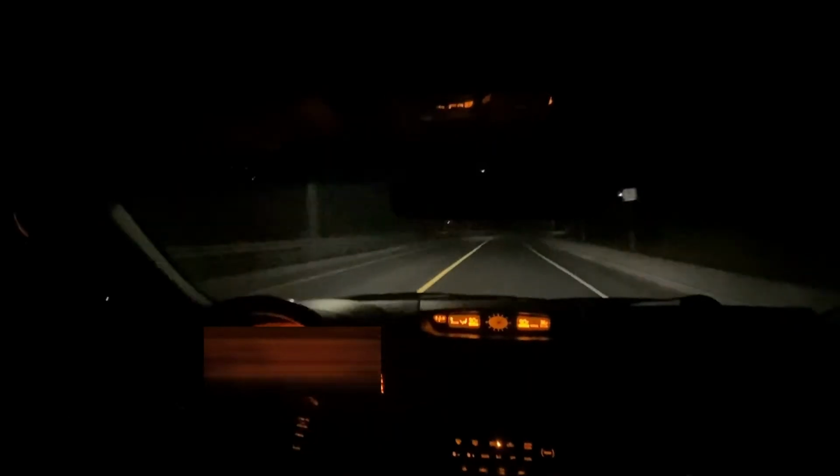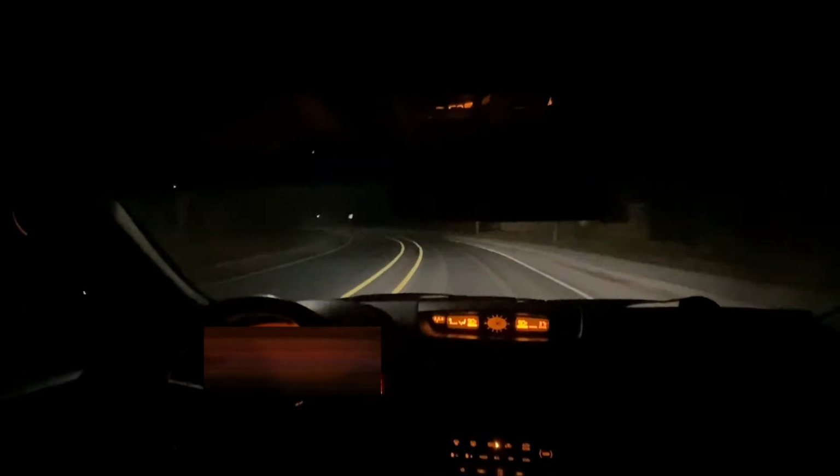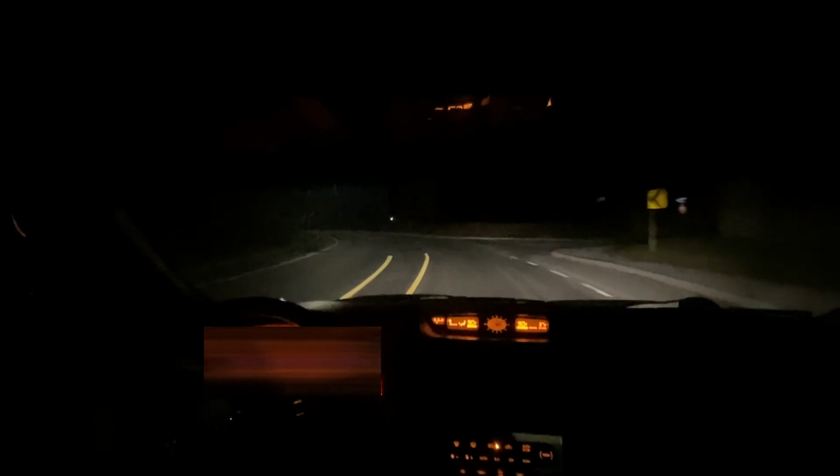Gear in my hand now, just hitting on little twisties. Bored as fuck. Sounds great. I love it, the stock exhaust is fine. I really don't need it to be louder than that. My M3's already loud enough.